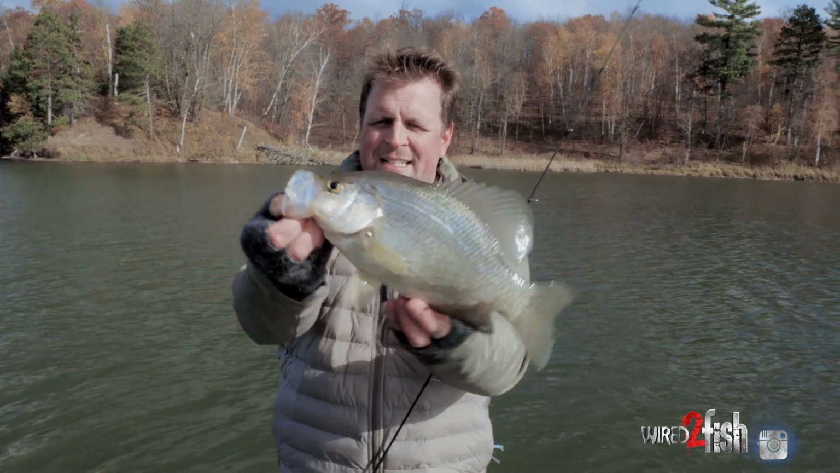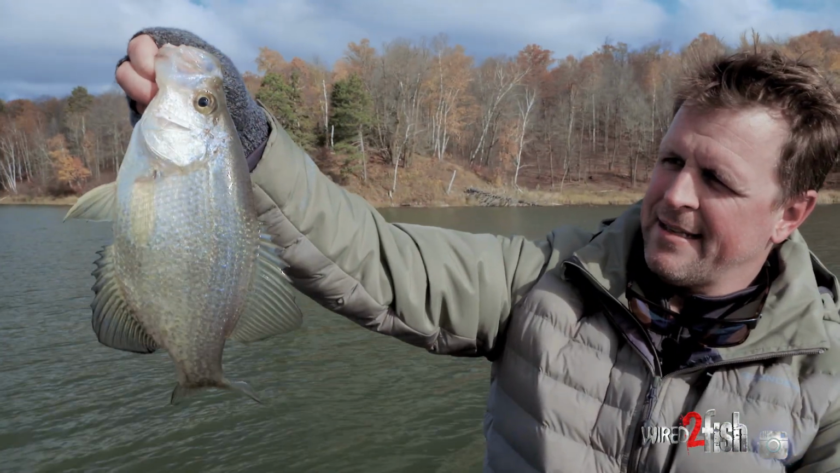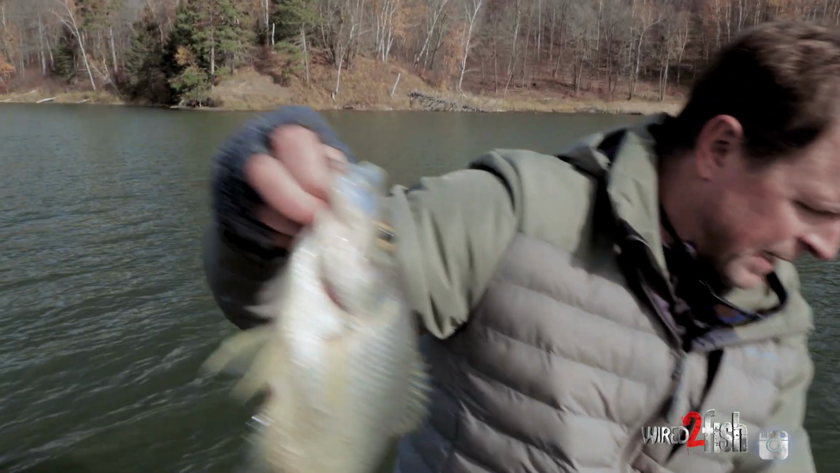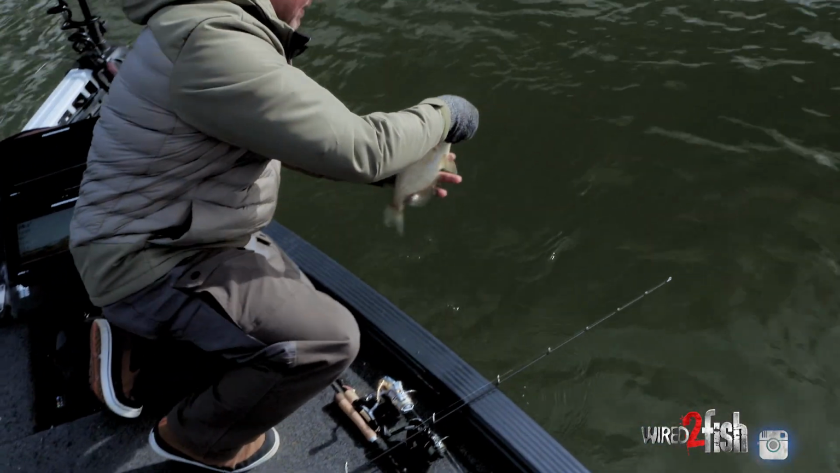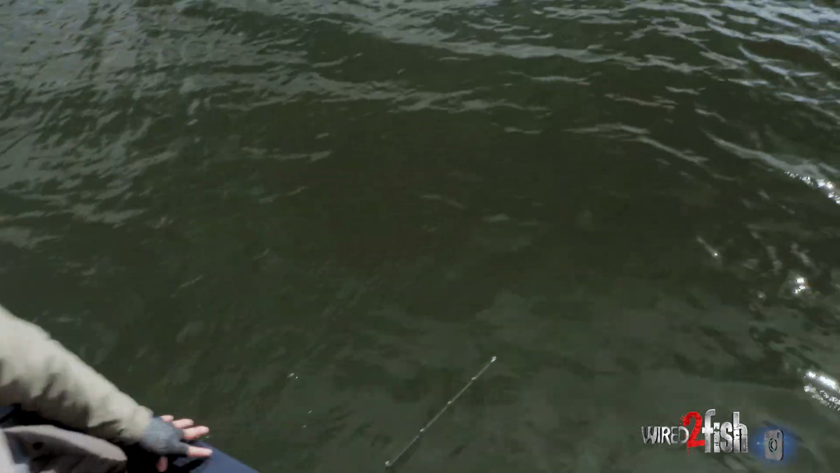Boy, look at the big eyes. Very efficient sight feeders. And he was definitely hunting that jigging wrap going side to side, and he had a buddy with him too. We're gonna let this one go. I don't need to keep him. No worse for the wear.